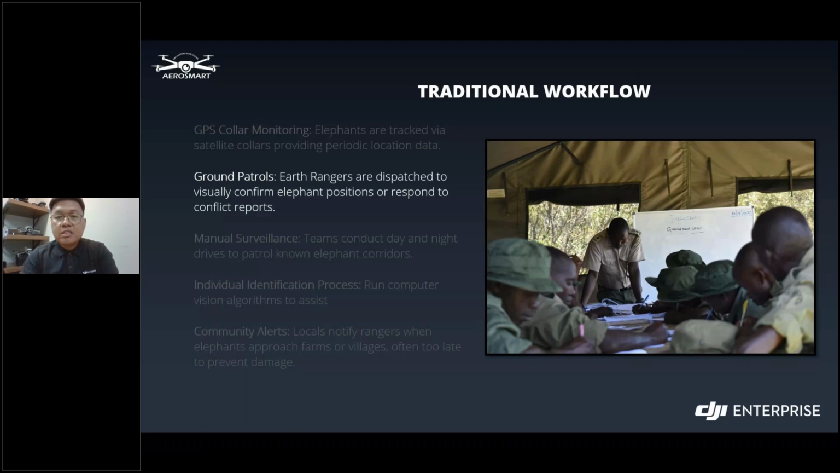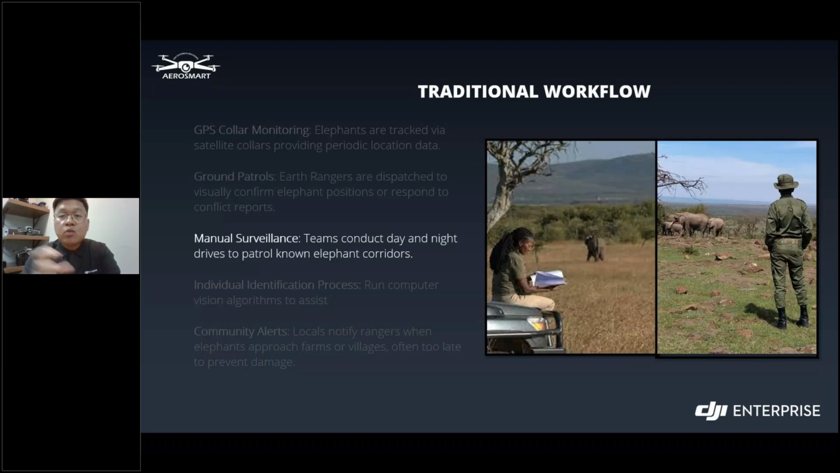Once the rangers are dispatched from the headquarters, they carry out manual surveillance. Again, manual surveillance, as you can see in this photo here. This team conducts both day and night patrols along elephant corridors and monitors movement to ensure safety for both wildlife and the communities that are living there.